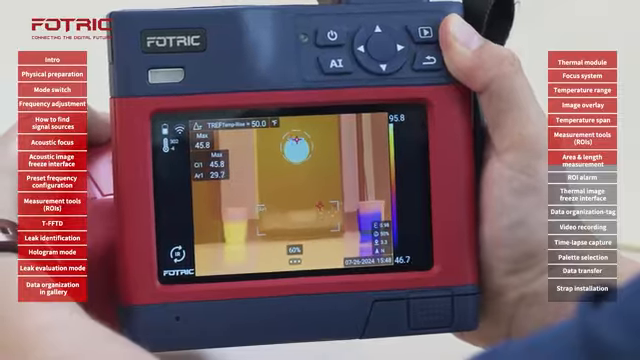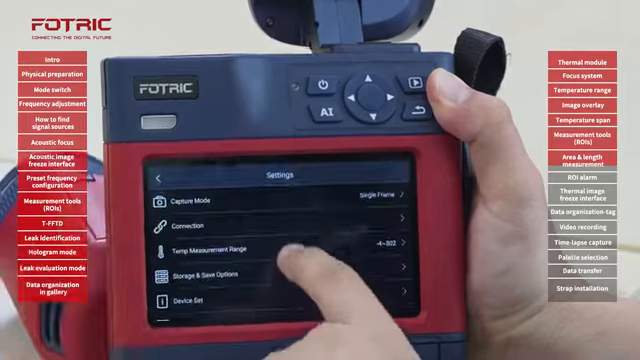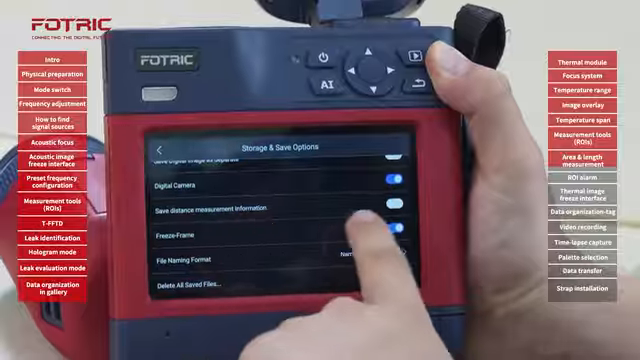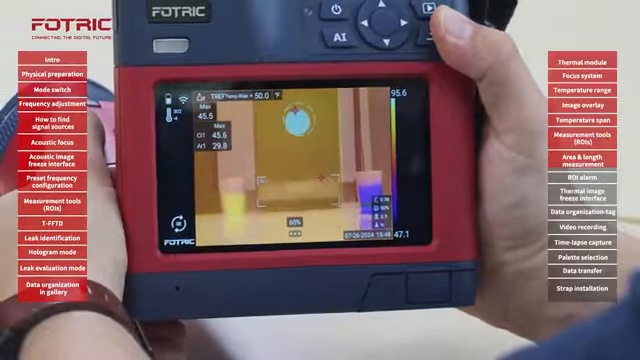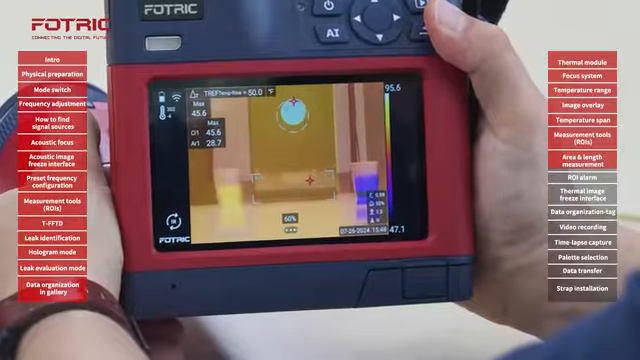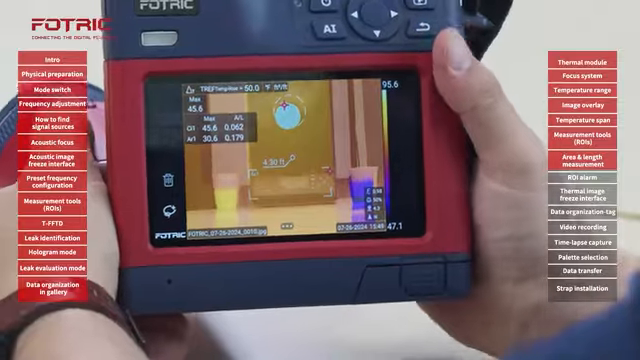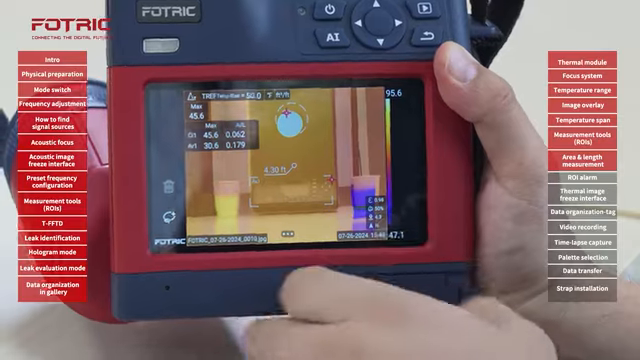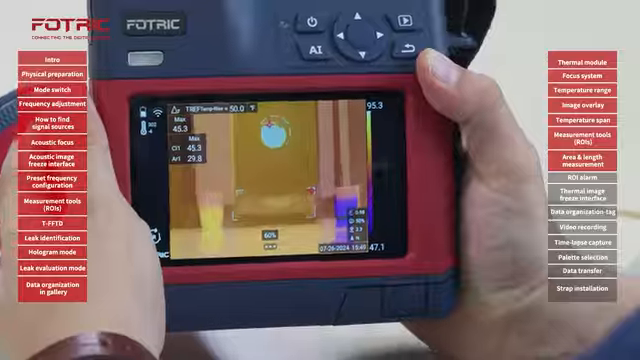If I want that information to be saved on the picture, I will go to Settings, Storage and Save Options, Save Distance Measurement Information. That way, when I focus the camera, it will use the regular focus that I have chosen. And when I press the focus button, the camera will measure. That information of the laser distance will also be stored as the distance for the specific picture. And by pressing the picture button again, the image is saved.